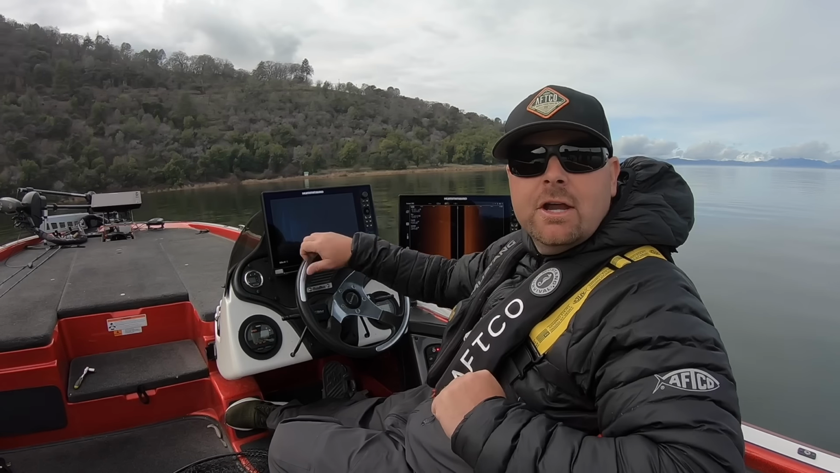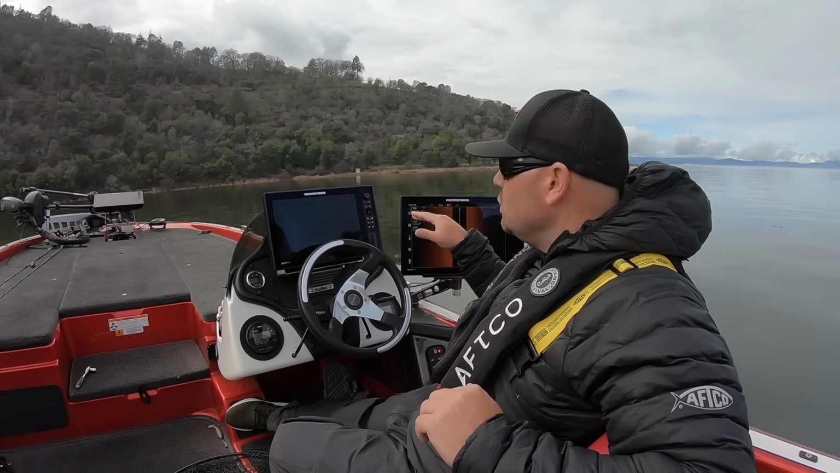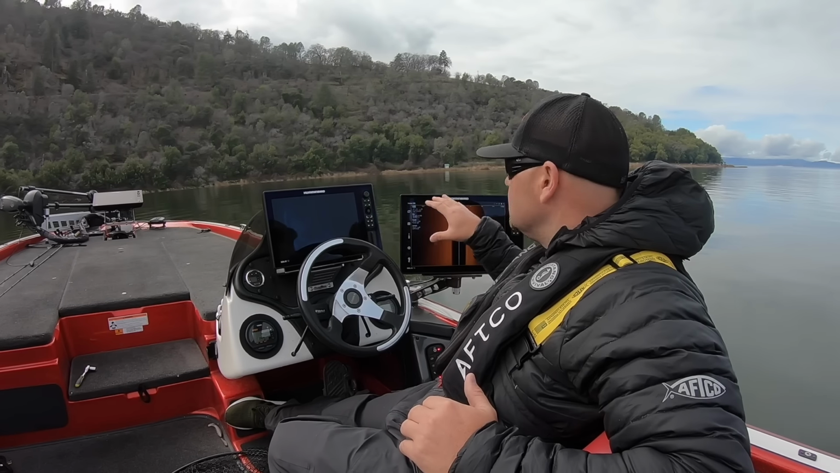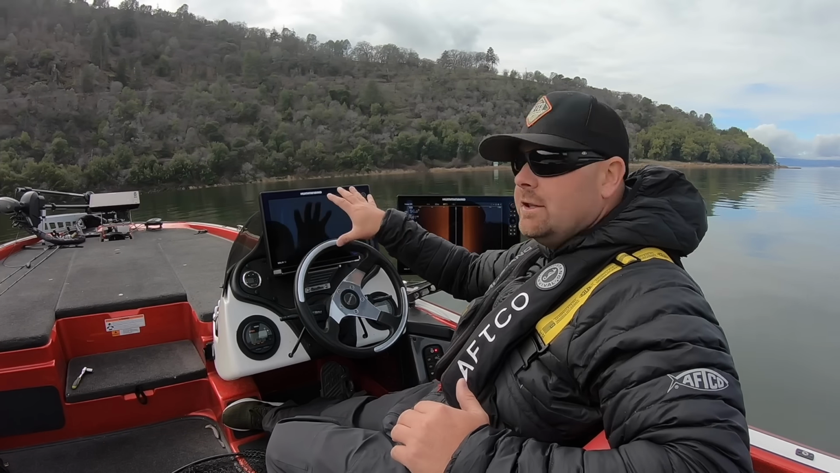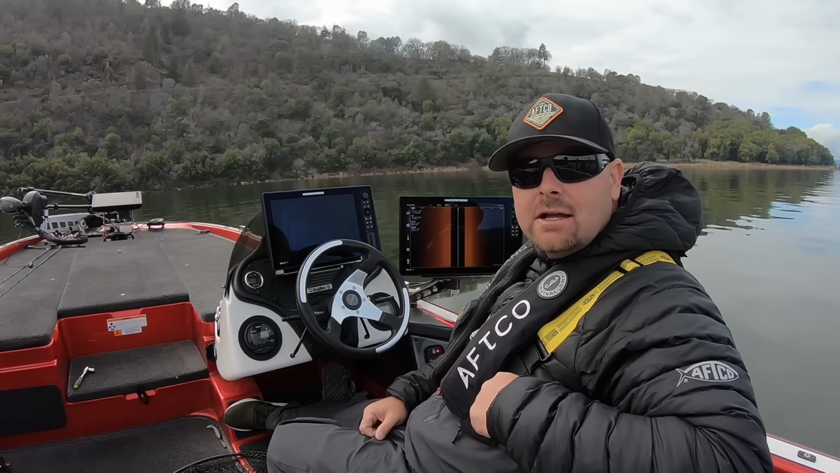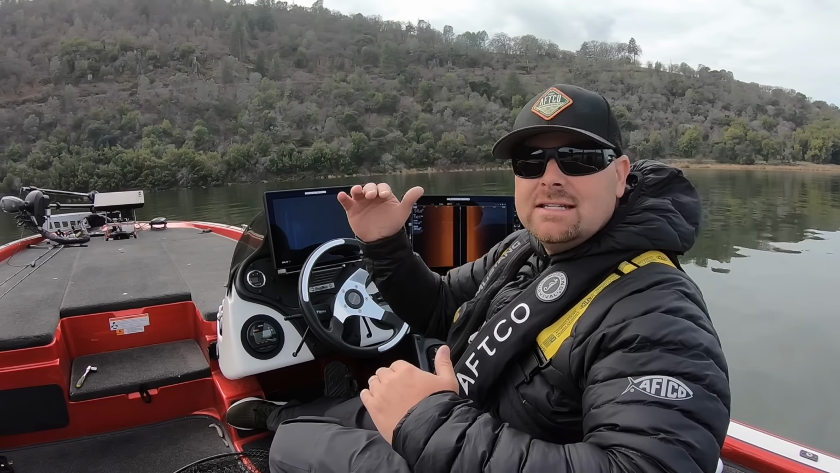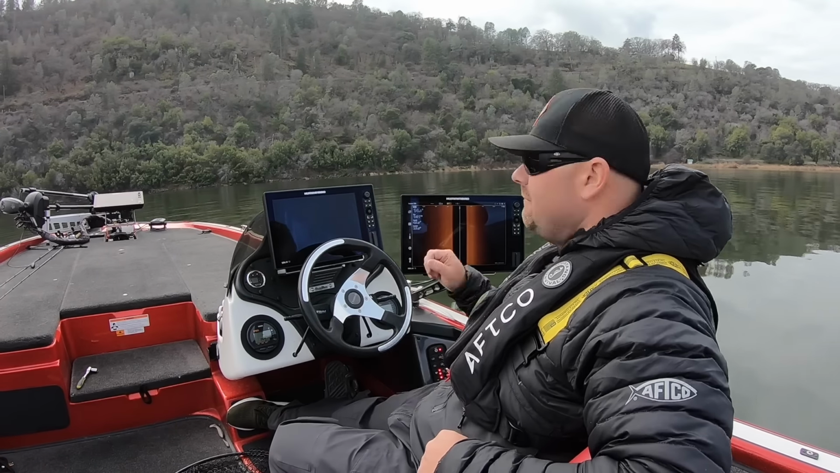So let me jump over here, I'll find some rocks, and I'll show you the difference between 455 and 800, how to switch between the two, especially on the Humminbirds, and let you guys check out the picture, and then I'll talk about the megahertz, the even more detailed mega imaging of these guys right here.